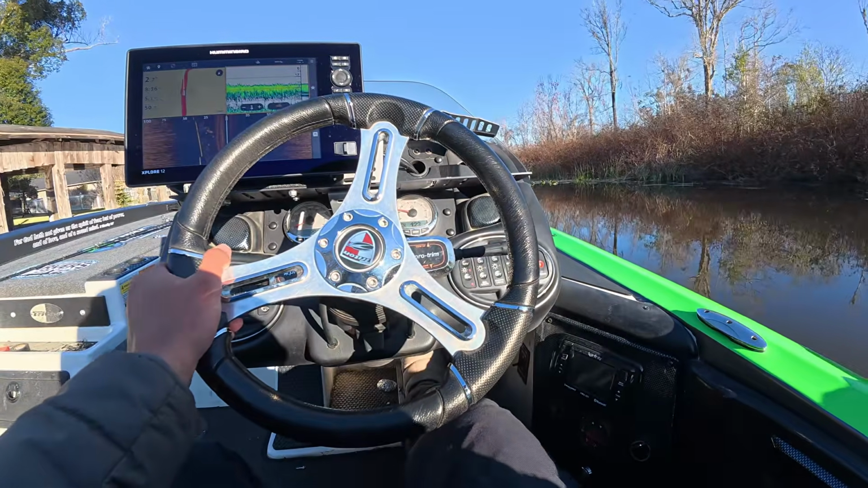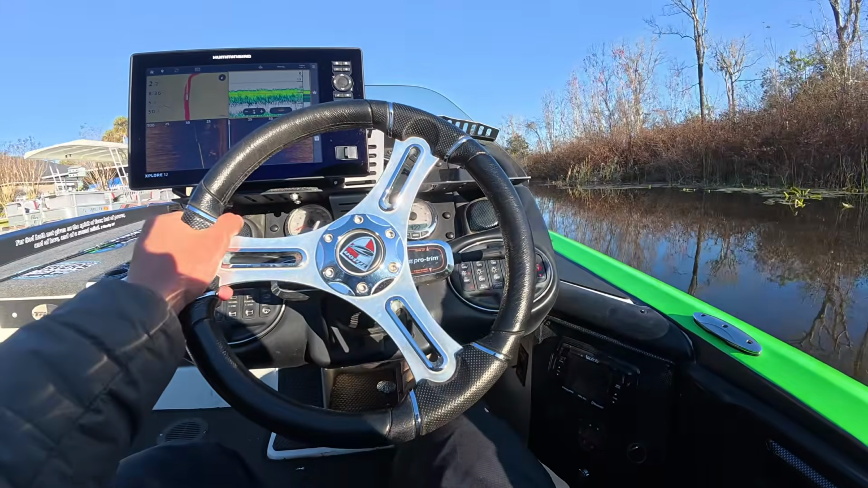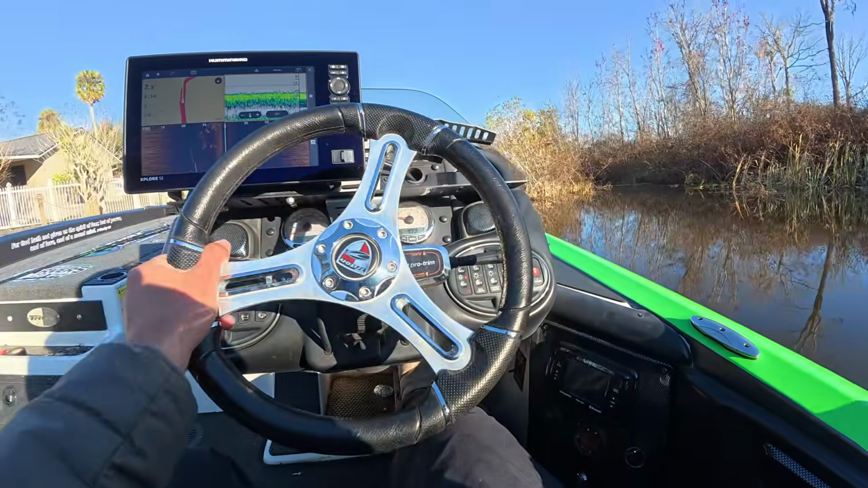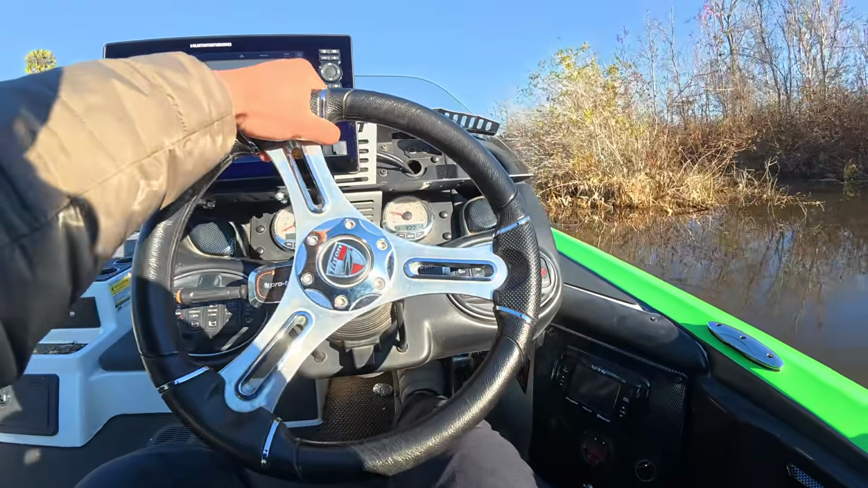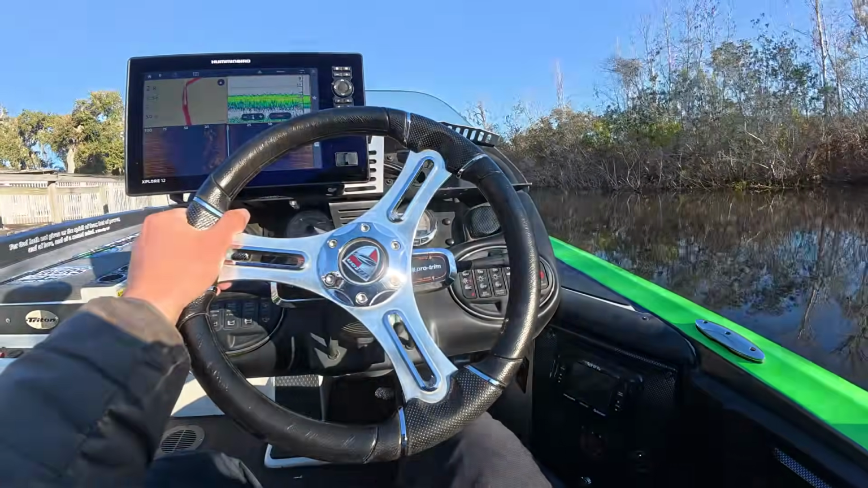There's also another strategy to it. You only get 3 hours, so if you fish your way in and then turn your live scope on and fish your way out, you don't burn 15 minutes idling out of this canal with your live scope out of the water. So there's a lot of strategy that goes into this. There's a few layers to it with that new rule.